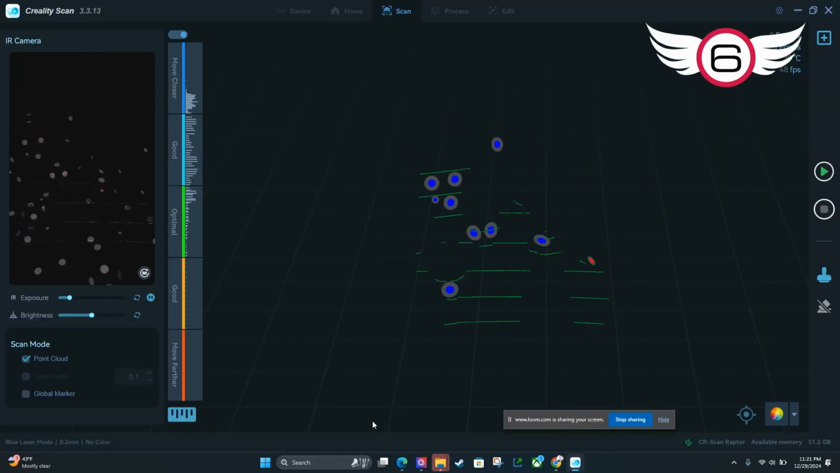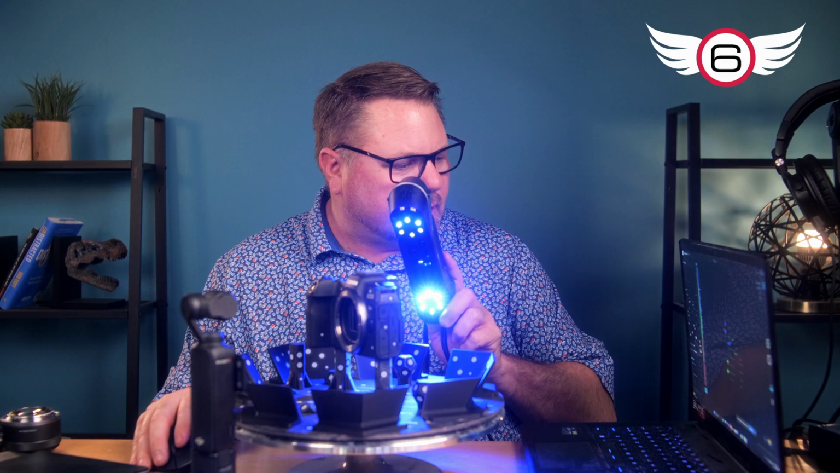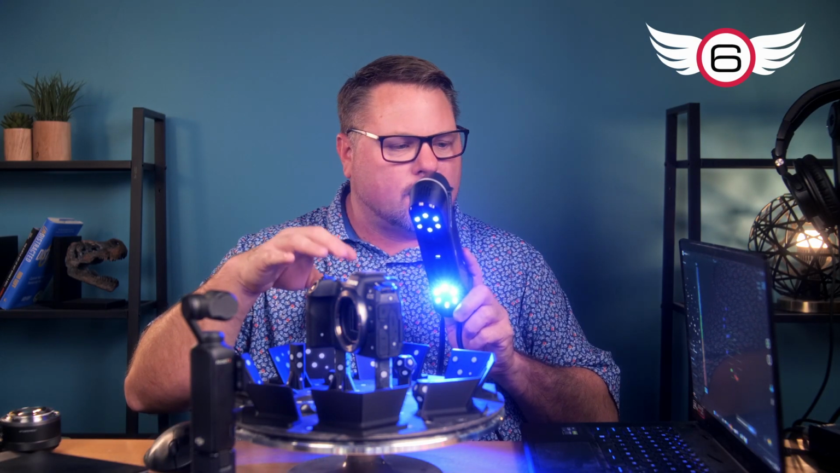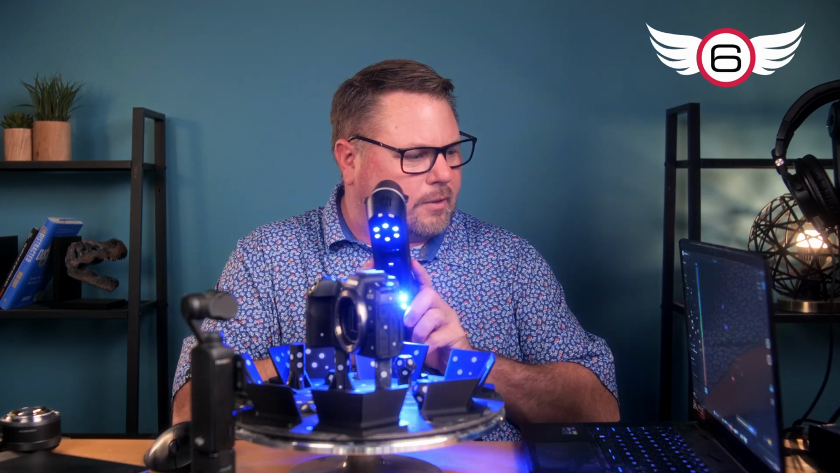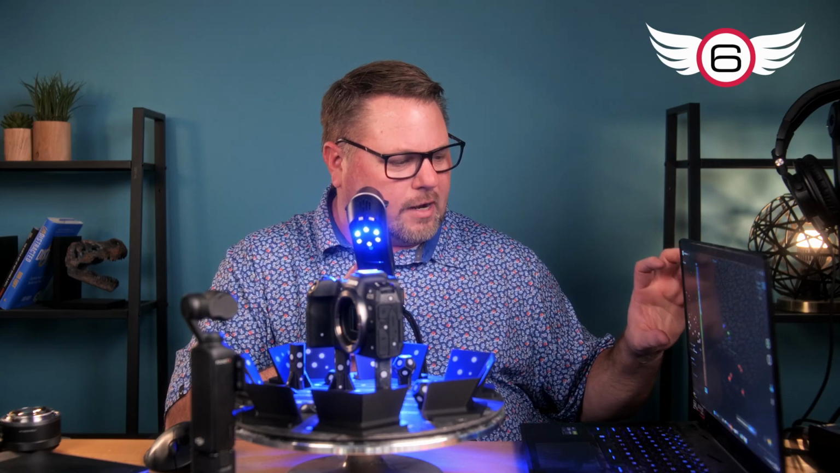So right now it's set to manual for IR exposure. I'm going to put that on auto. And what that's going to do is make these tracking dots either brighter or dimmer. And really you want to see green dots because that's when it's picking them up and it knows it's good. But in this little corner box over here, you should see some fairly well lit tracking dots.